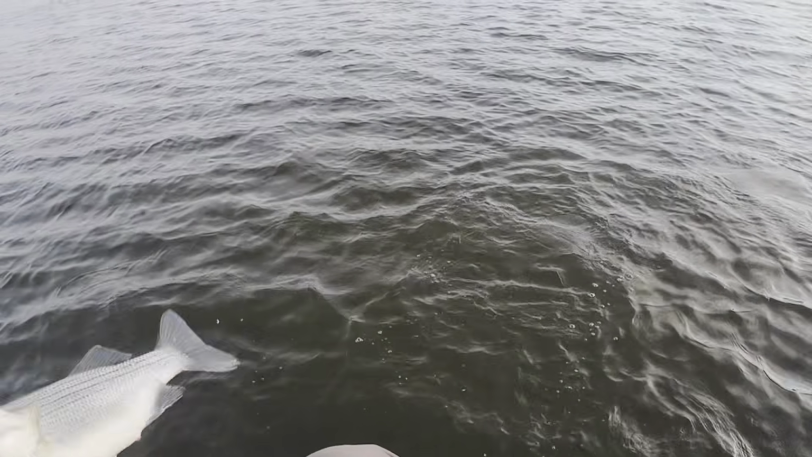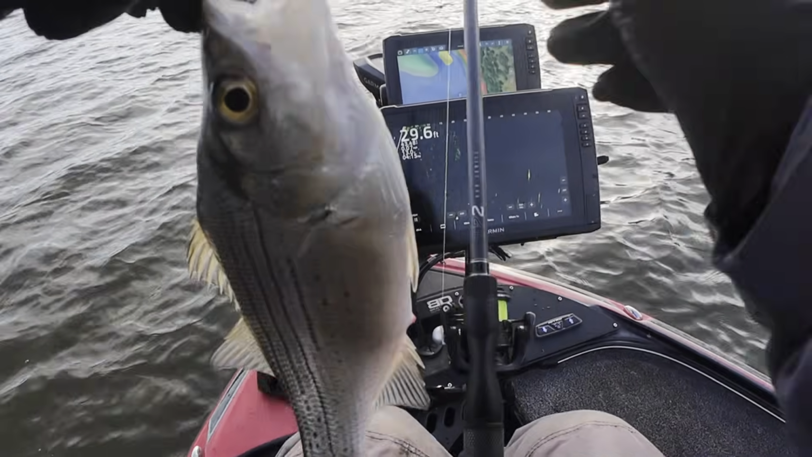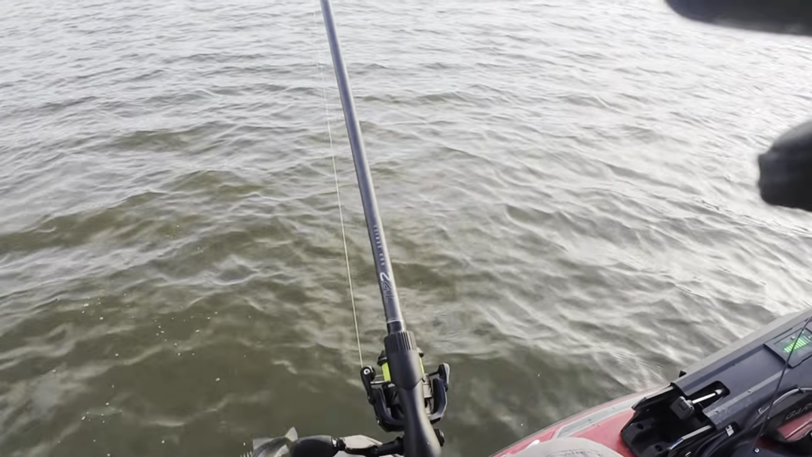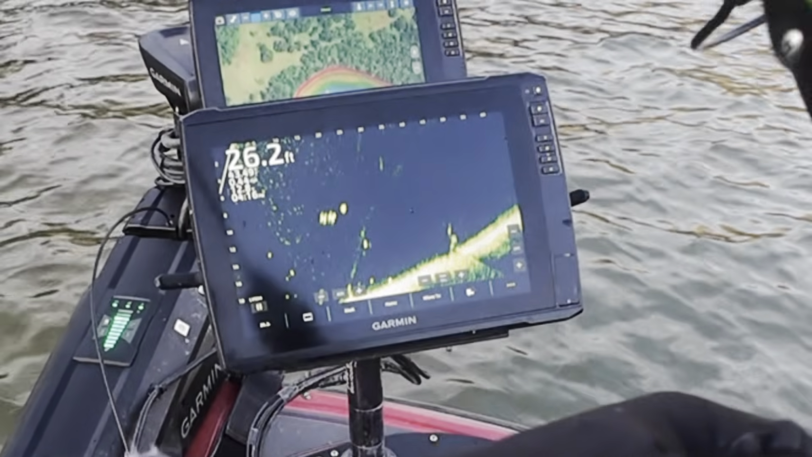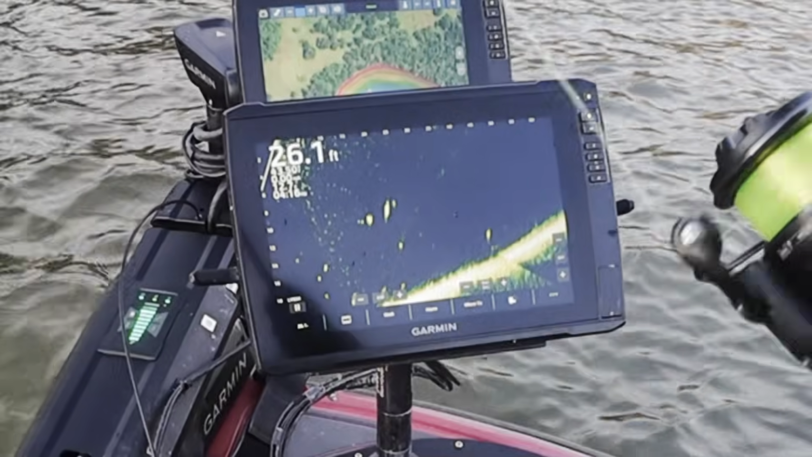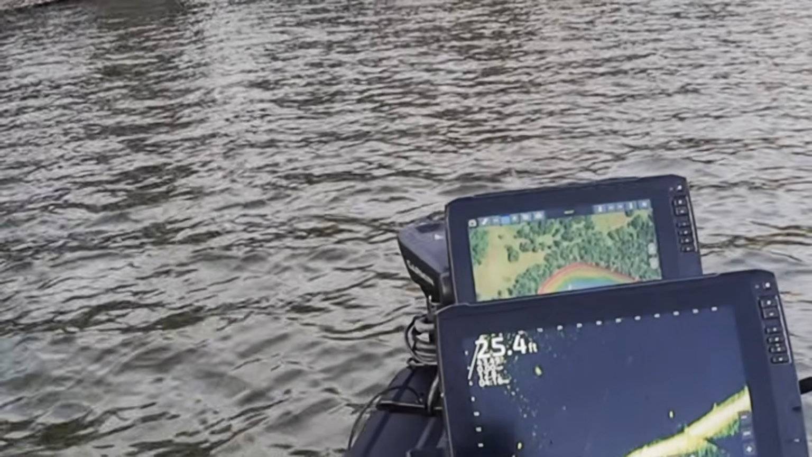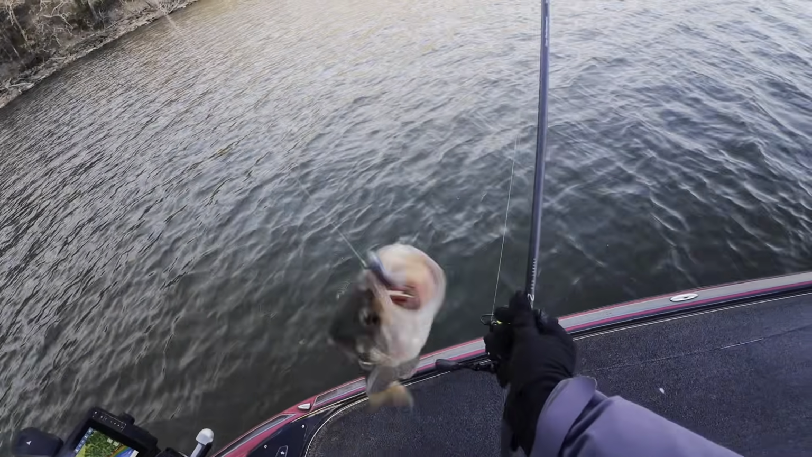Another sand bass. These things are everywhere. Not what we're after. Got one right here chasing bait. Perfect. Here he comes. Fish on. There's a bass. Yeah, buddy. There we go.